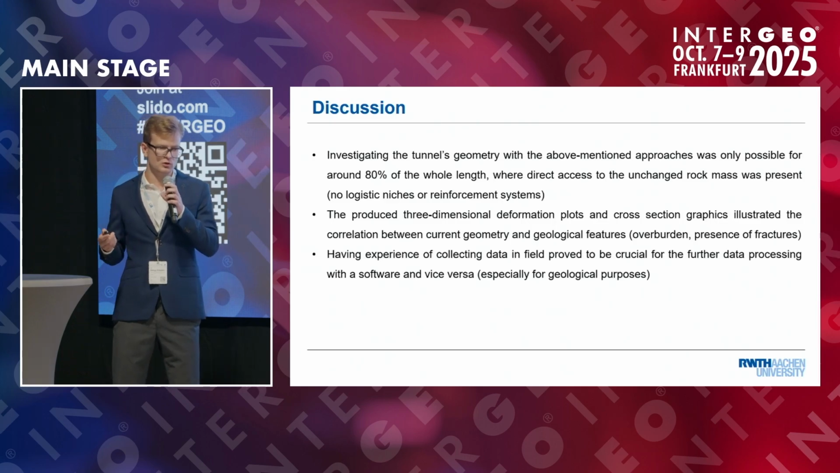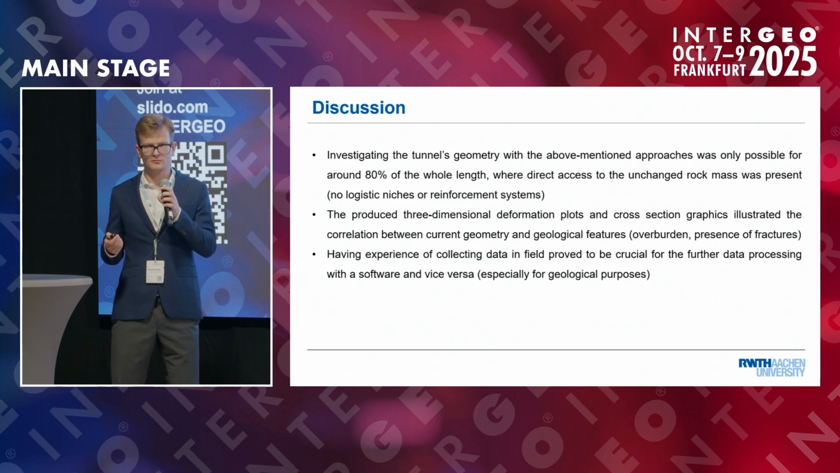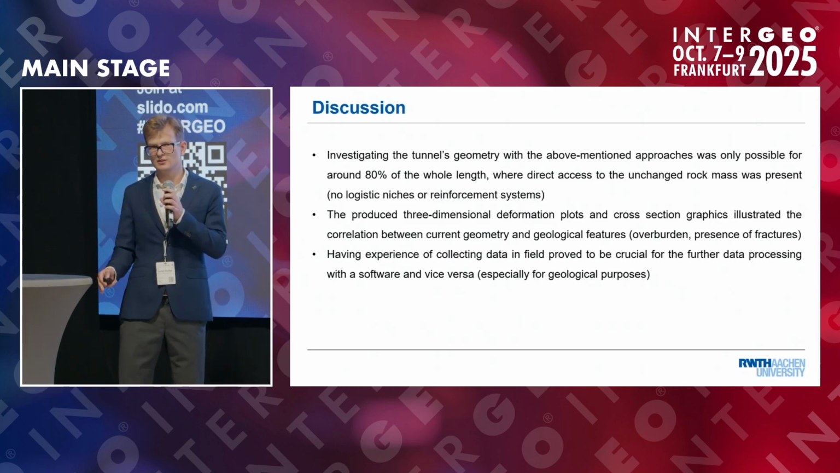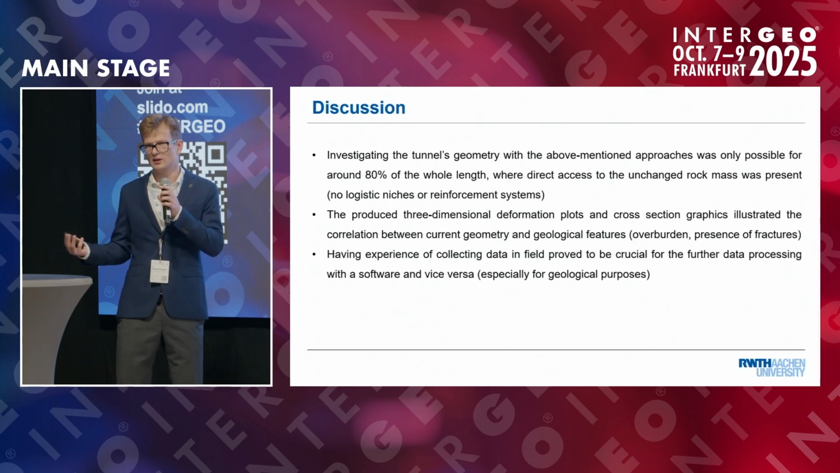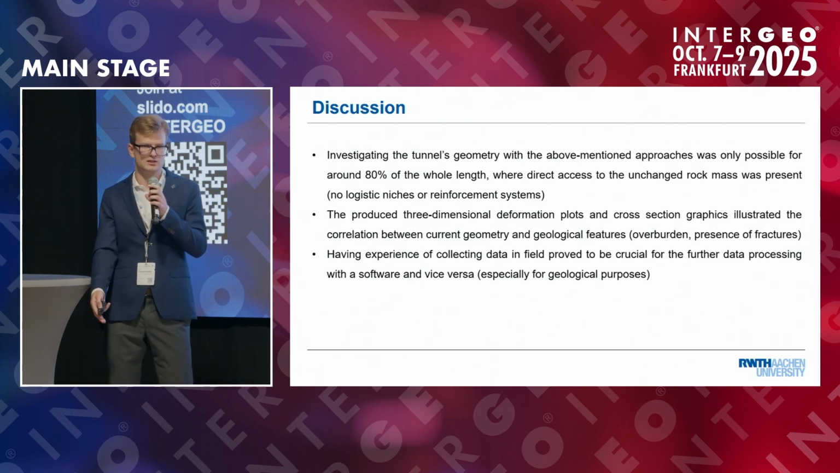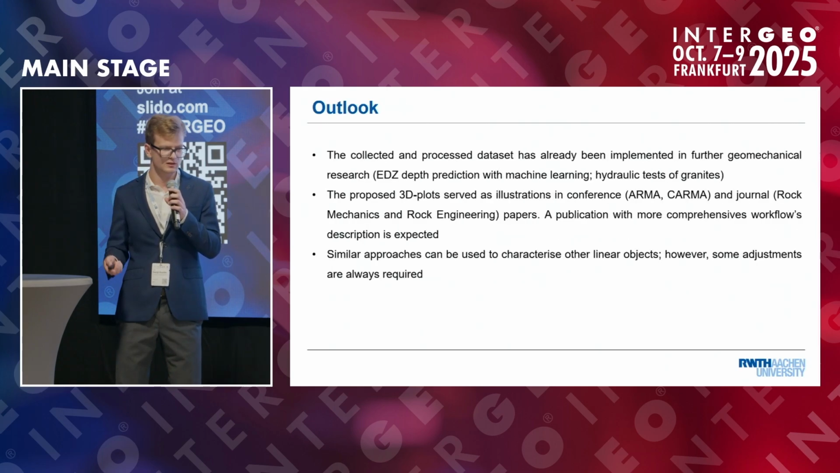Also, as mentioned, we saw some strong correlations between geology and the geometry, and probably the most important conclusion is that being at the site for investigations influences the workflow of the data processing and vice versa, because sometimes we need to face decisions which we cannot face without being at the place, without knowing the history of the project and so on.